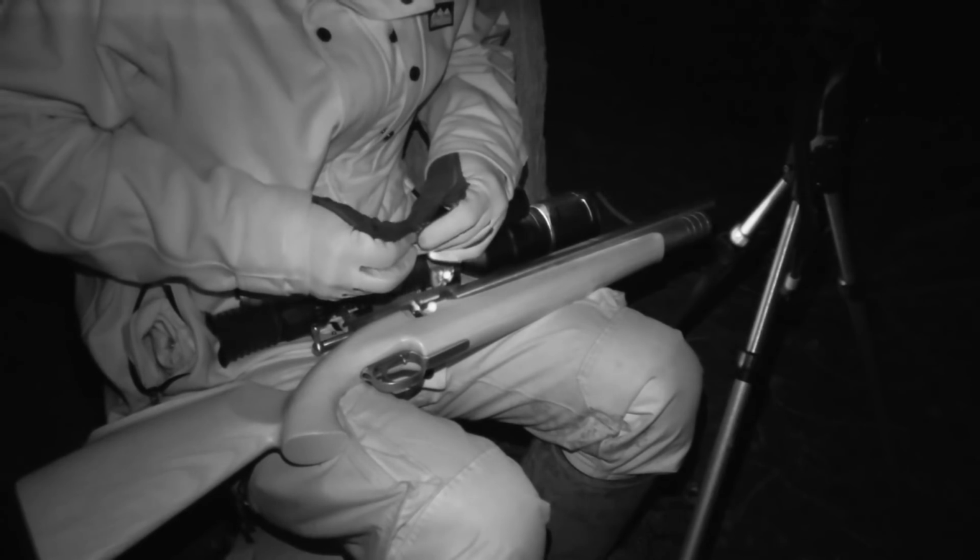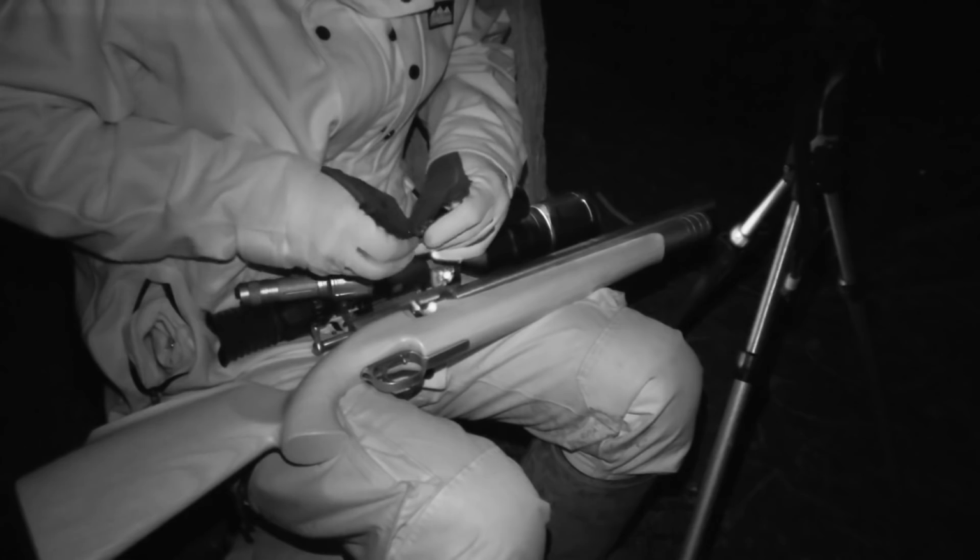This is a job that needs some torchlight. If you have a spare magazine, it's a good idea to load that one up while it's still light. Then all you have to do is swap it over with the empty one.